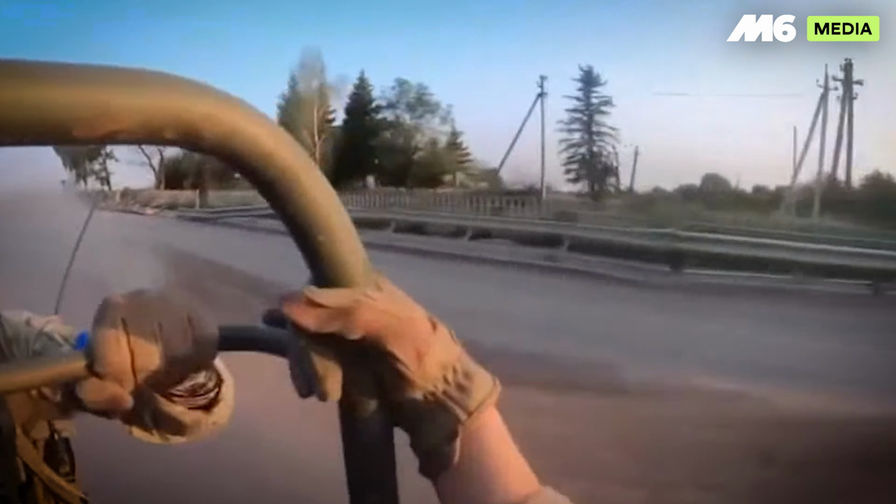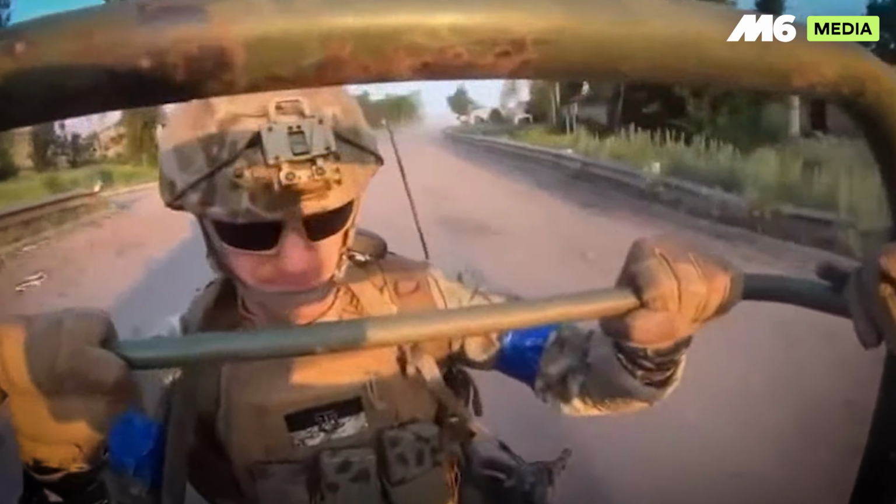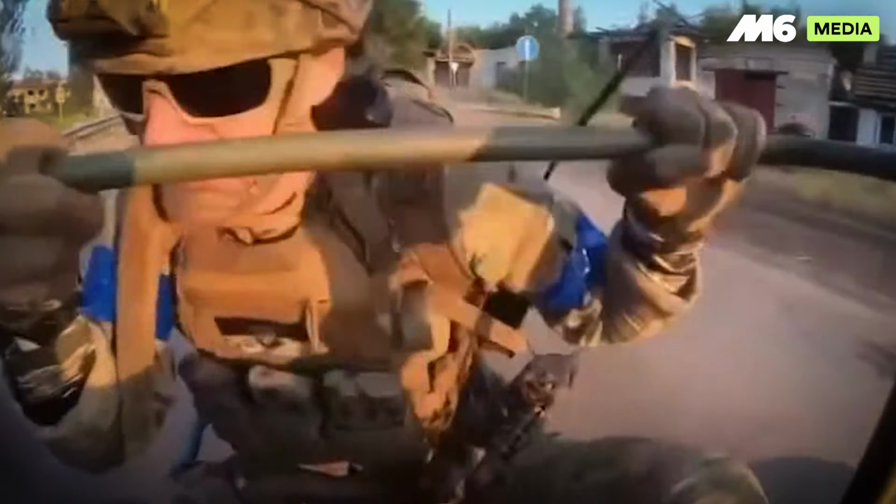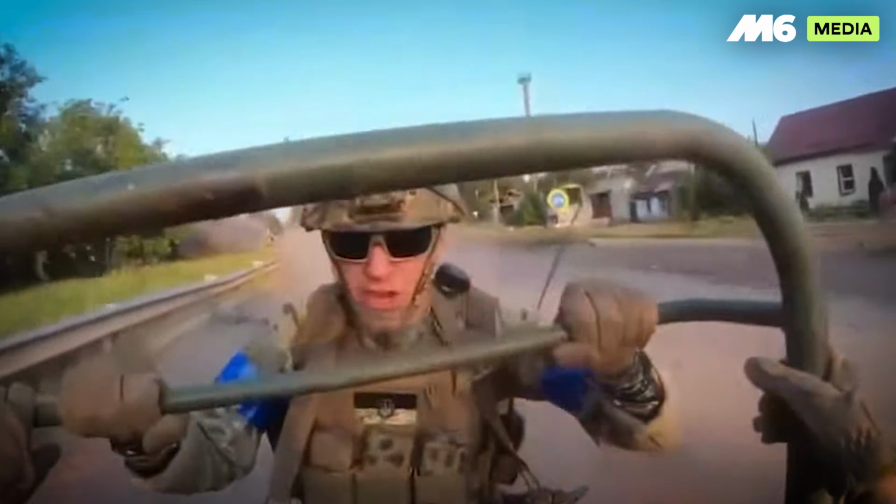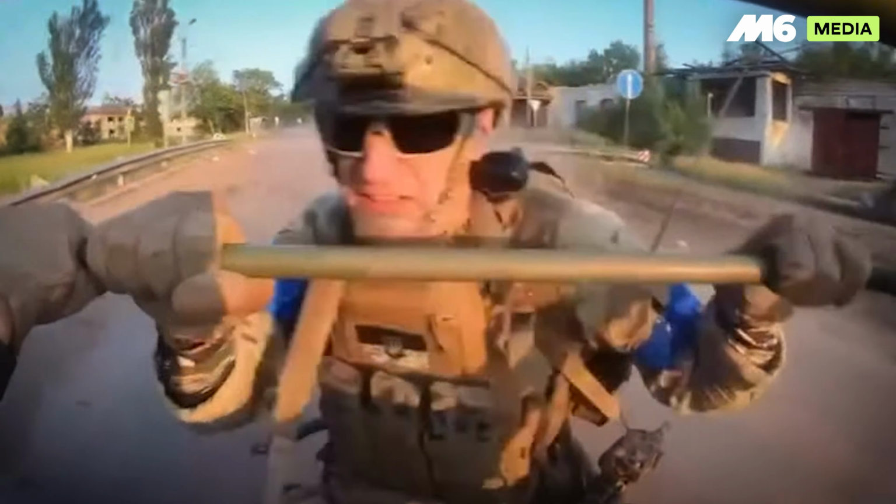Here is what's coming up in today's Frontline compilation. A Ukrainian UTV speeds across open ground when a Russian FPV drone darts past the rear gunner, exploding a breath away from his helmet. The near miss shows just how thin the margin is on today's drone-filled front.